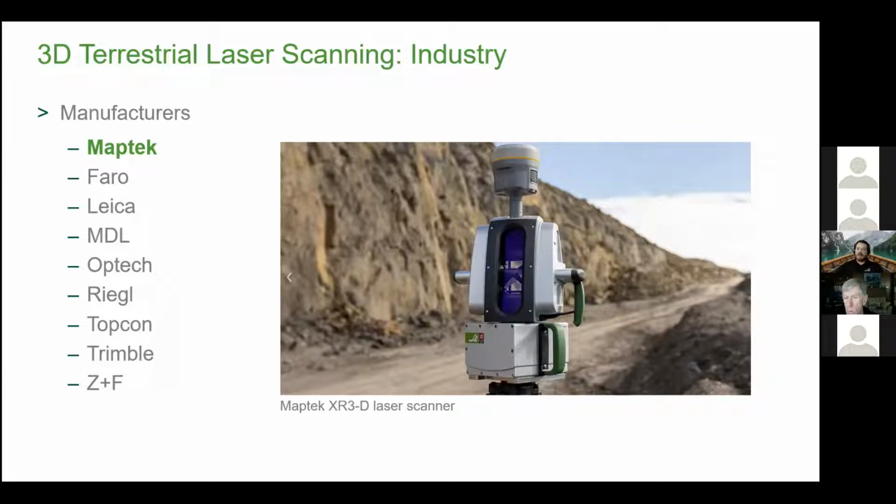That's a GPS head mounted to the top, which is what geolocates all of your scan data. Mine sites use that to physically locate their scans in real space for the downstream process, making sure all that data is accurately placed using RTK GPS systems.